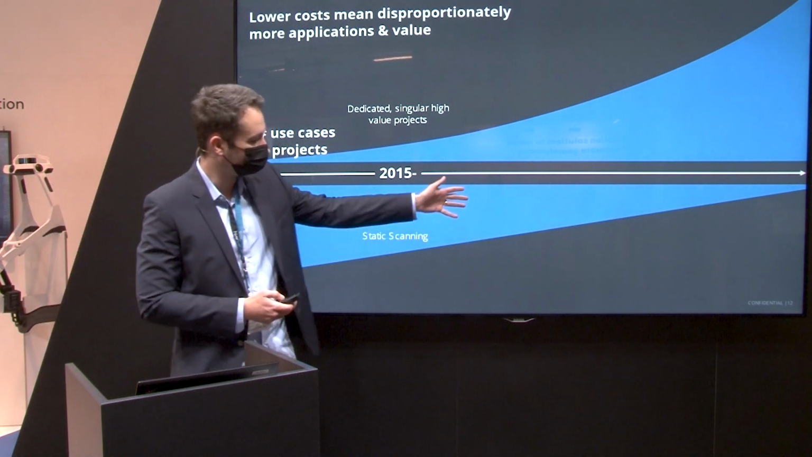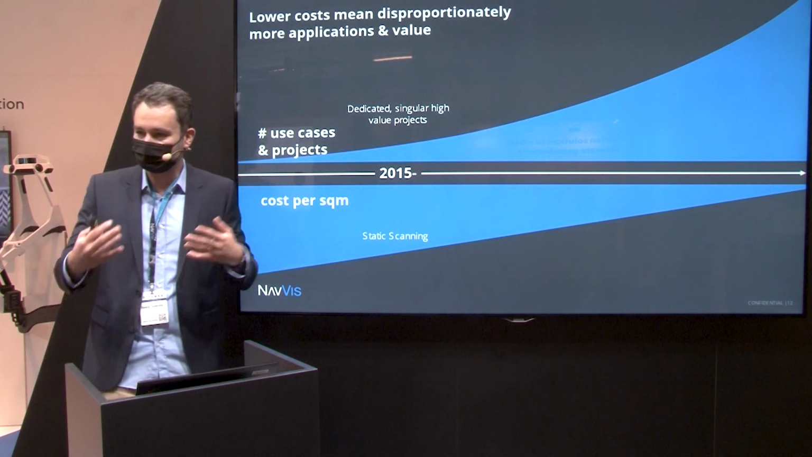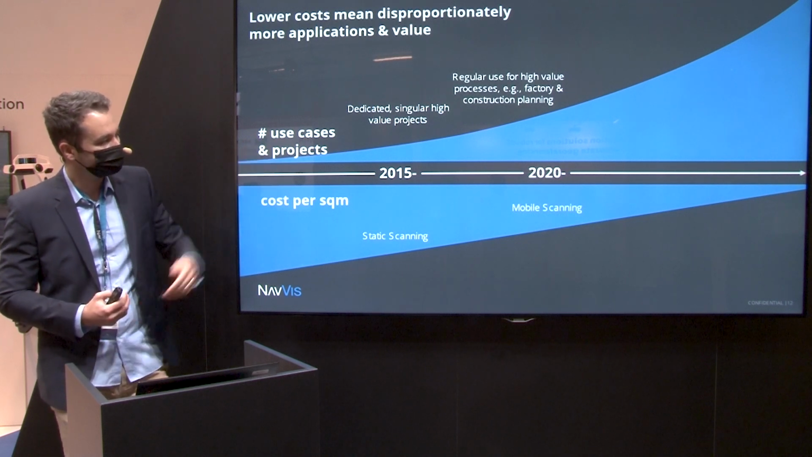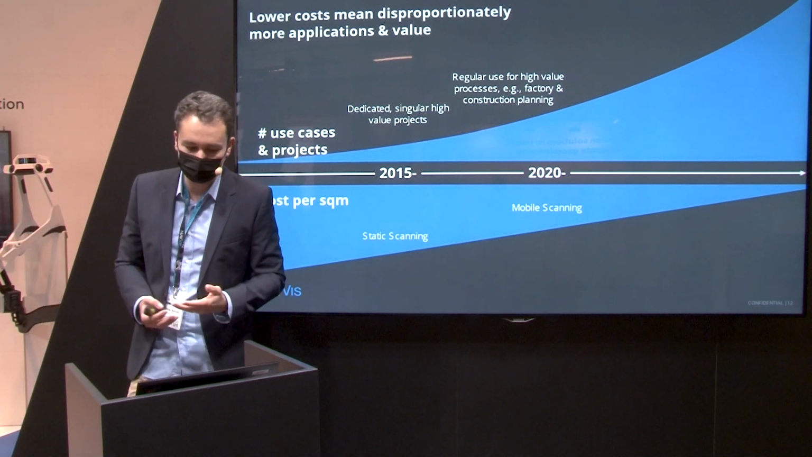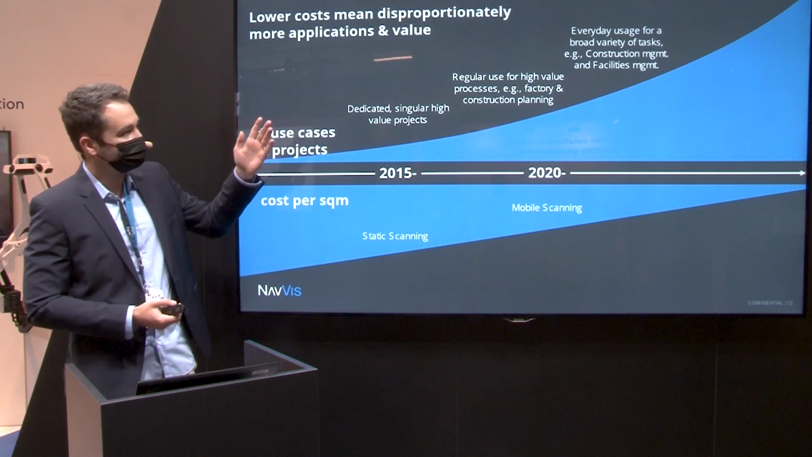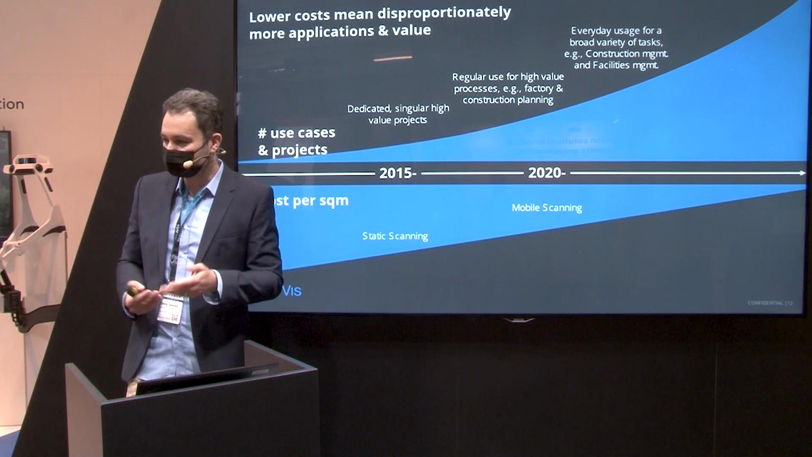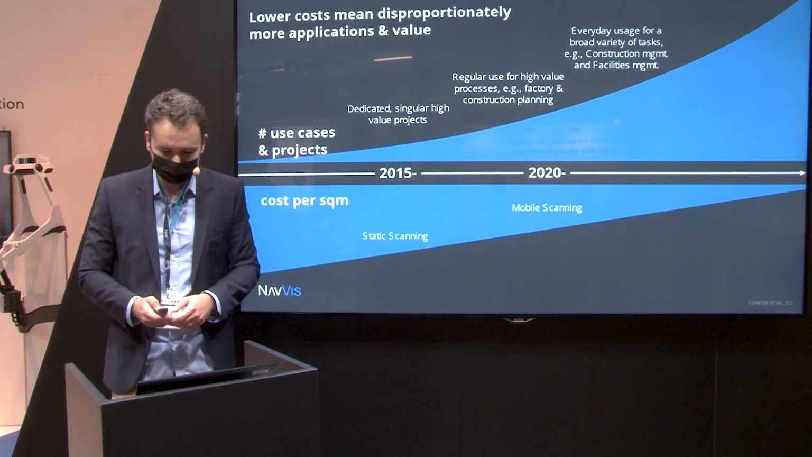And as the price point comes down, more use cases have a profitable return of investment, so that your clients will say, yes, this makes actually a lot of sense. And this is also driven by mobile mapping. So you see that more and more scanning or reality capture is used for high-value processes like factory planning or construction planning. And it goes further into everyday usage for a broad variety of tasks like construction management, facilities management, where you have much more frequent, more scans. And this is exactly where the future of reality capture will go.